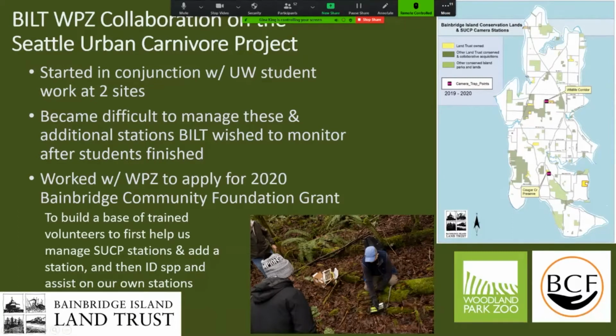Unfortunately, once we lost our UW students, it became increasingly difficult to manage the camera sites and all of the images coming in. So we worked with the zoo to apply for a Bainbridge Community Foundation grant.